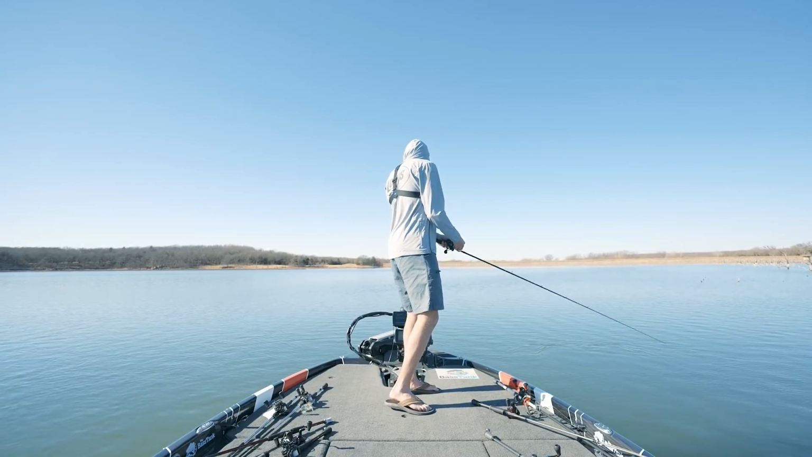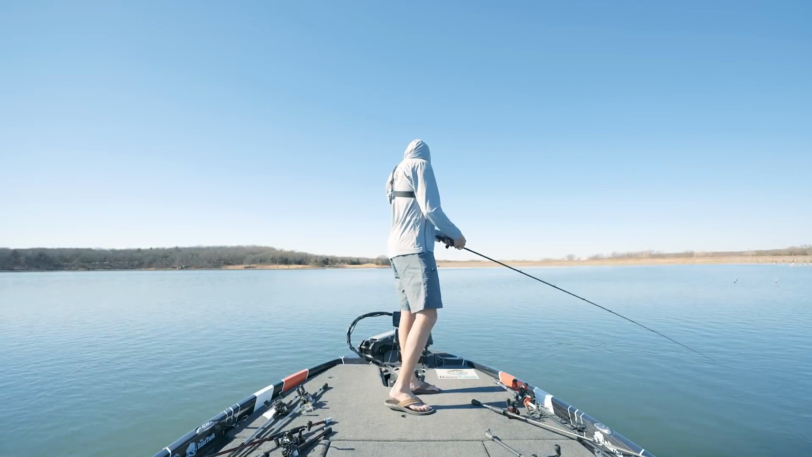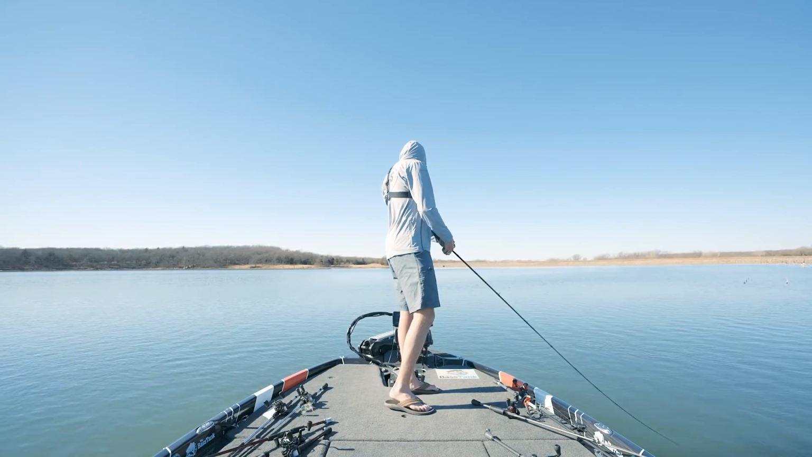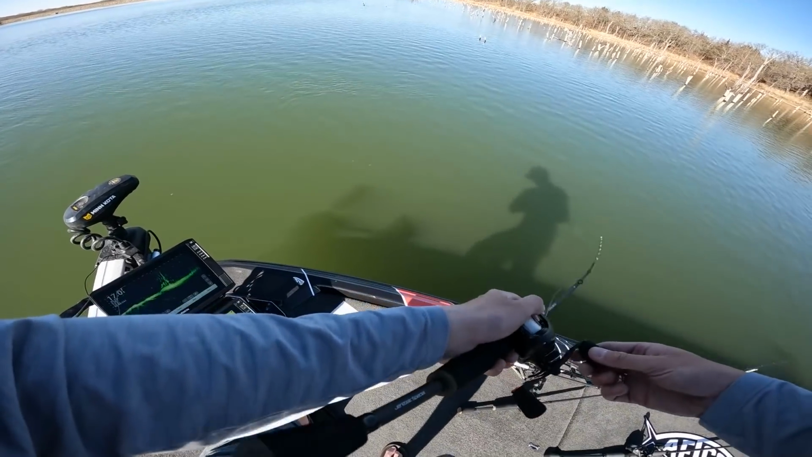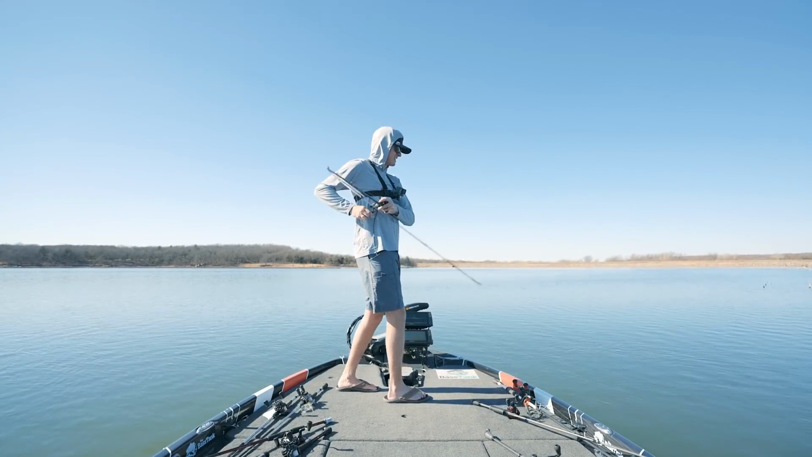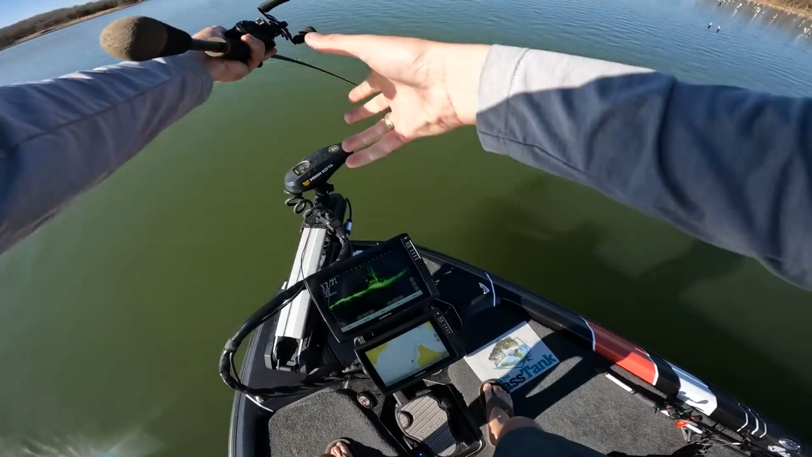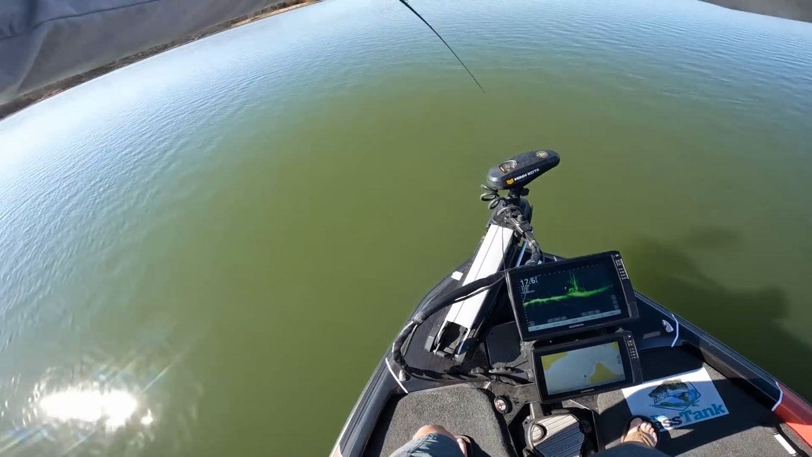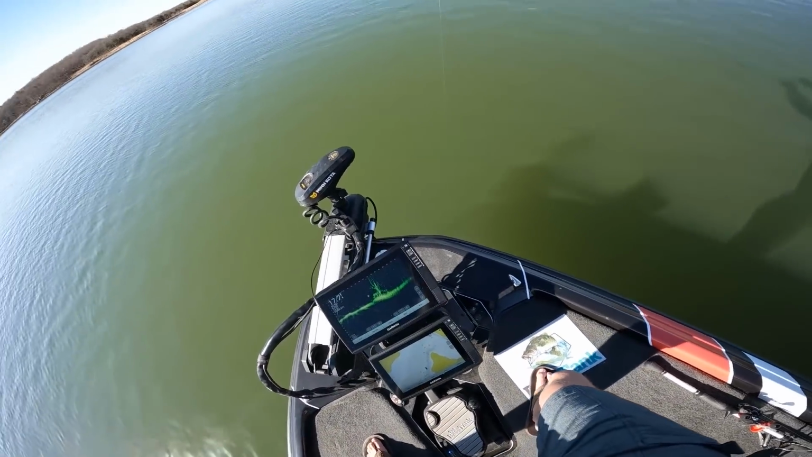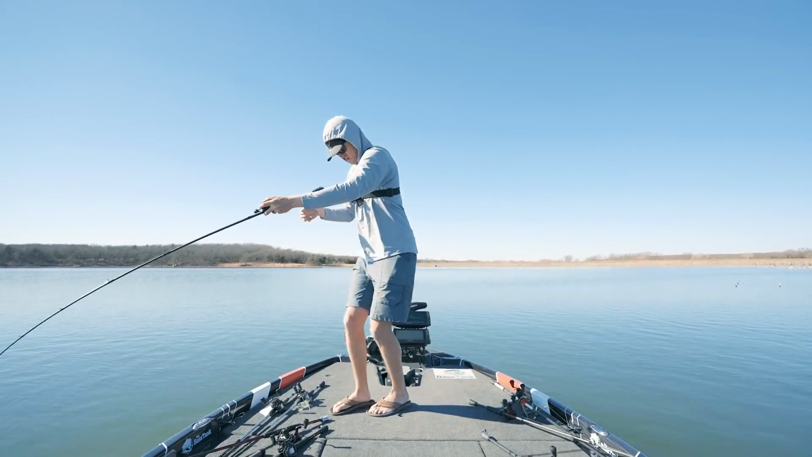Here we go. Eat it. Oh my gosh. There he is. Gosh. Had to match his speed. Finally got one to chase it out of the trees, and he's bigger. Oh my gosh! Chill, chill, chill.